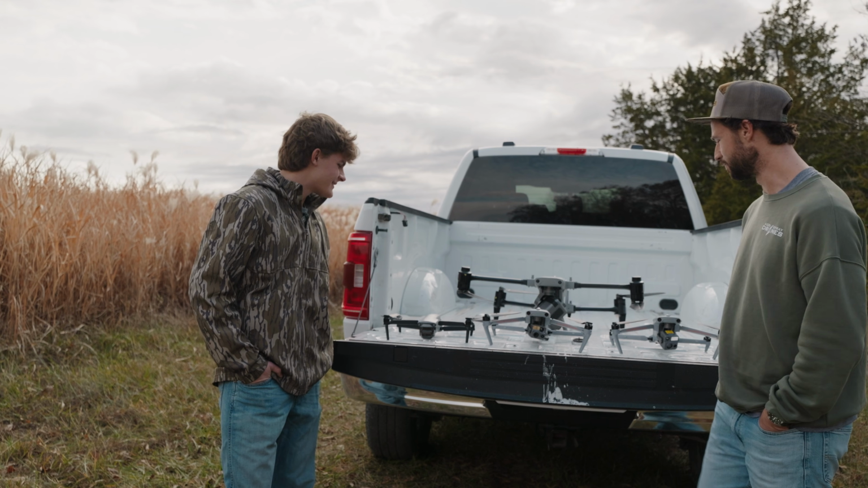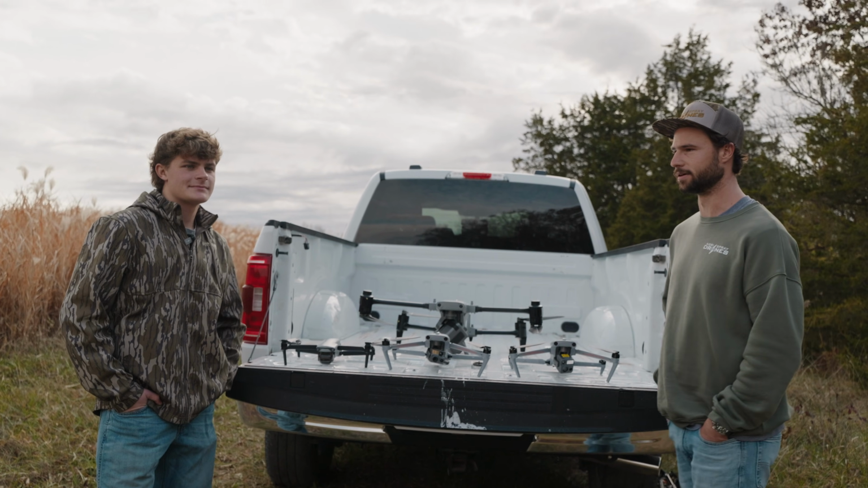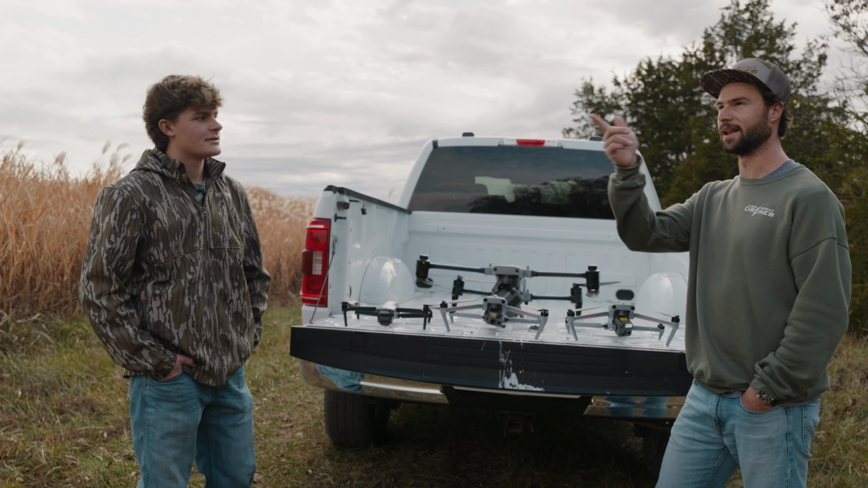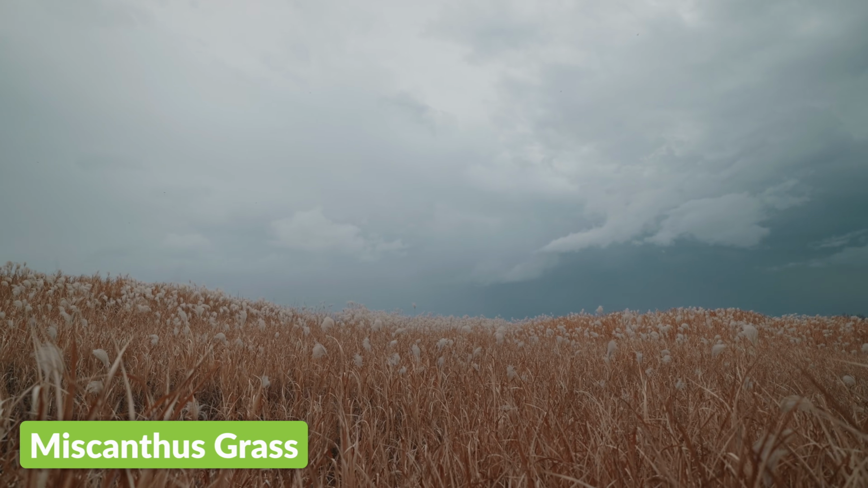So we're going to look at 4 different models today and just kind of try them all out. Deer recovery is never a guarantee. We're going to do our best to find it, but you never really know. And we've got a lot of thick. What's this plant called? Miscanthus grass. And what's that used for?